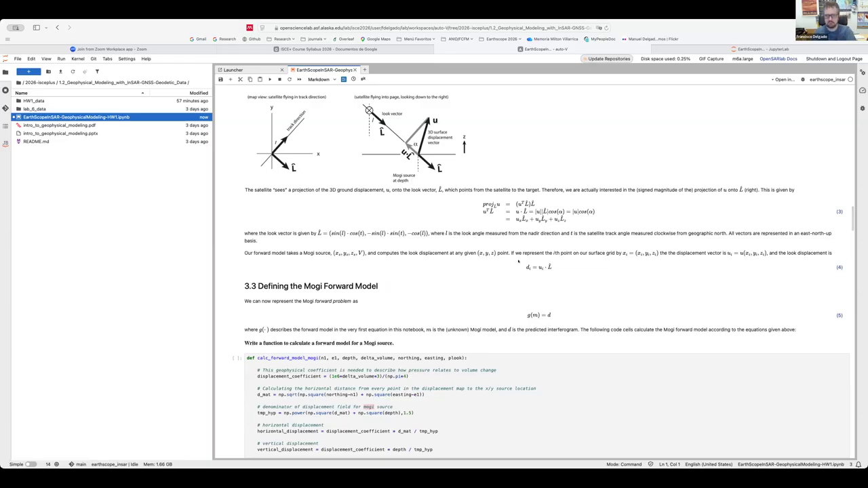So what the code does is take a position XS, YS, ZS, and a volume change, and calculate the ground displacement at any given point. Then we project the ground deformation along the satellite radar line of sight to calculate the displacement that is measured by InSAR.